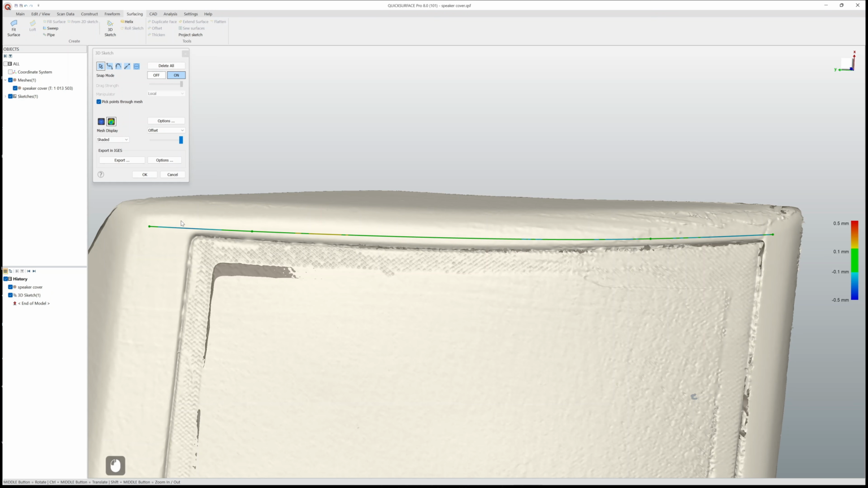Okay, so at this point I can see it's not really following the curvature, so probably I would need to introduce a couple more control points. Let's reposition this one.